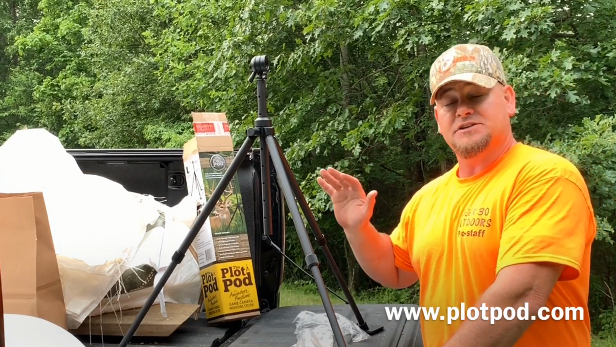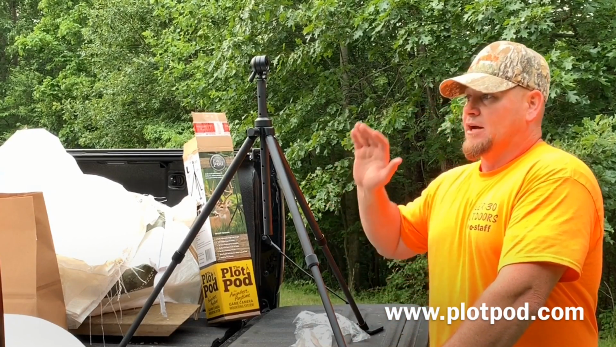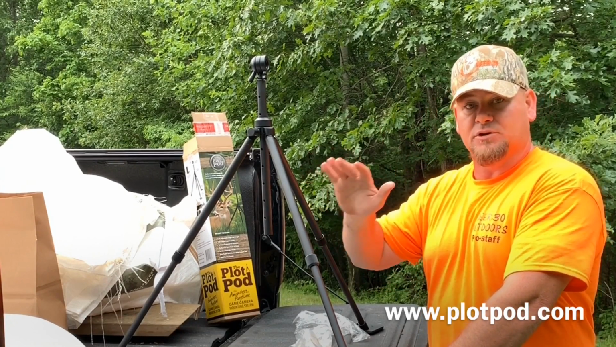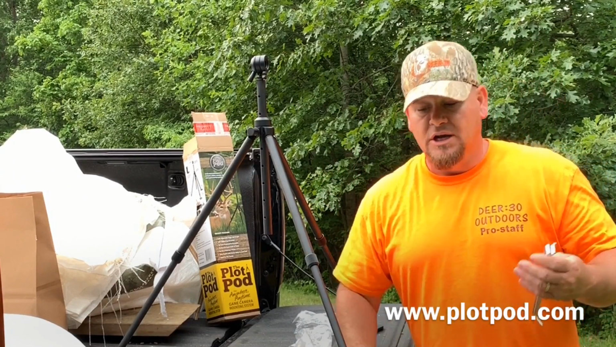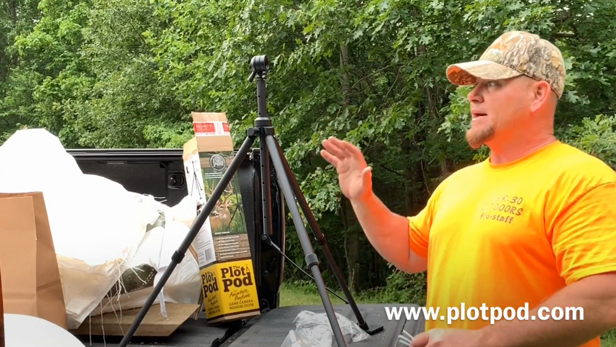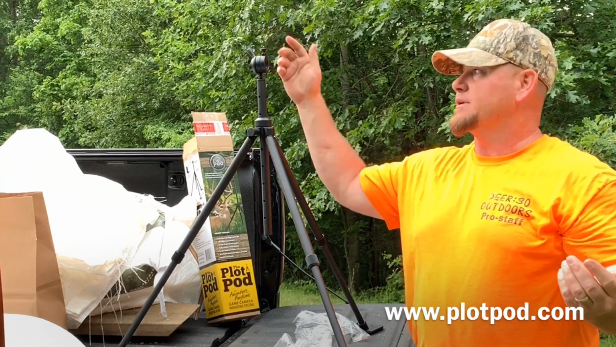But the thing that I found last year that I like about the plot pod versus the other freestanding camera mounts that I've used, on a freestanding camera mount, the deer want to come check it out. Just naturally, they're curious. And they always wind up pushing that camera in a different direction. Now I let a camera run for 3-4 weeks or longer, thinking I'm getting great intel, and I don't get anything. I come back and all I got was pictures of birds flying by. So with the plot pod, they have not moved the camera because this unit right here, once it's locked in place, it's not moving, it's staying there.